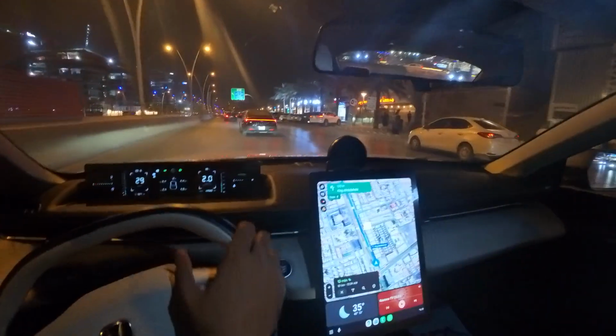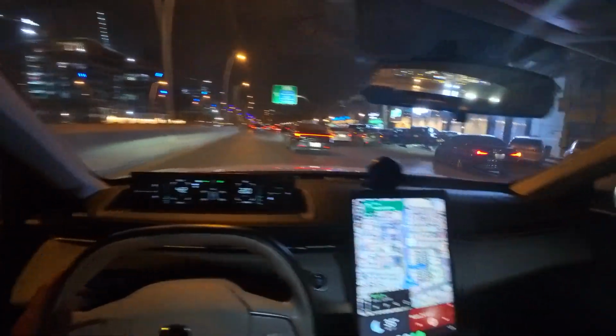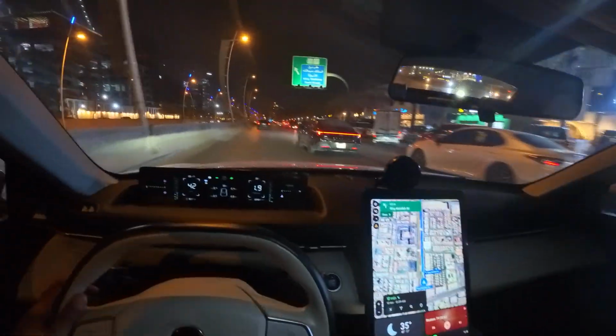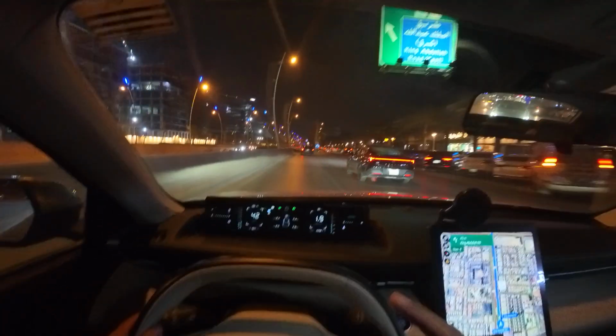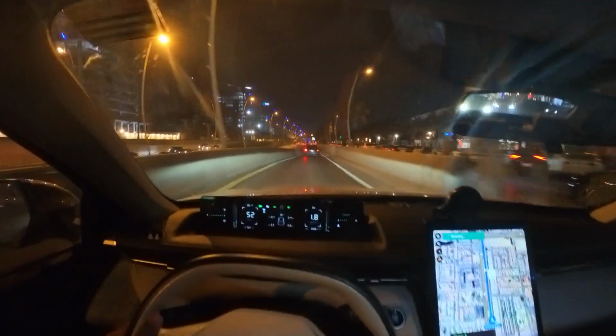So these are the scenes. I am on the King Abdullah Road. I'll take the ramp down onto the main King Abdullah Road right now.